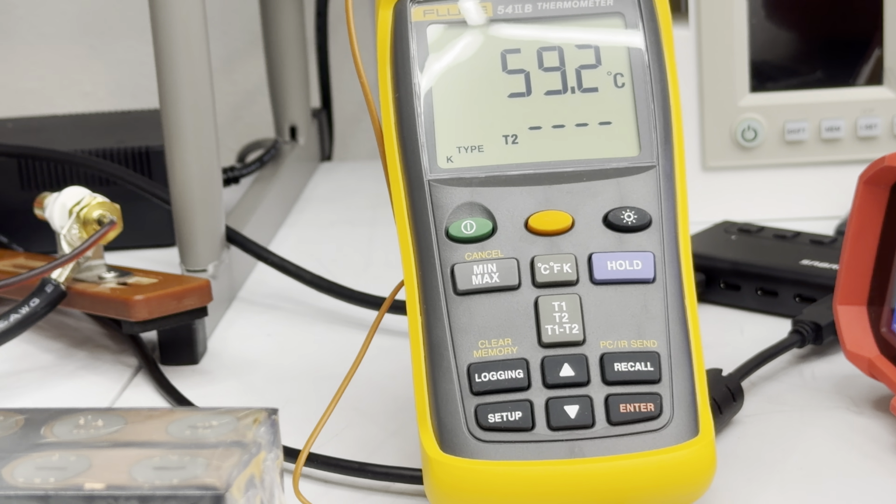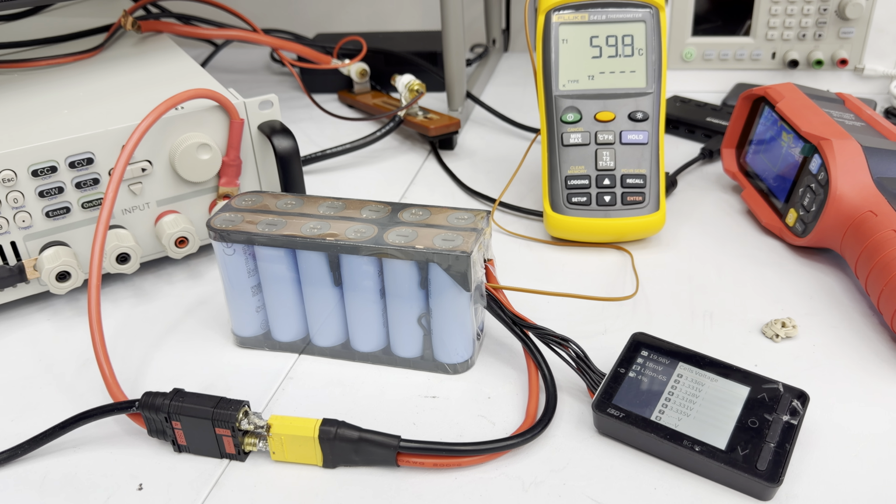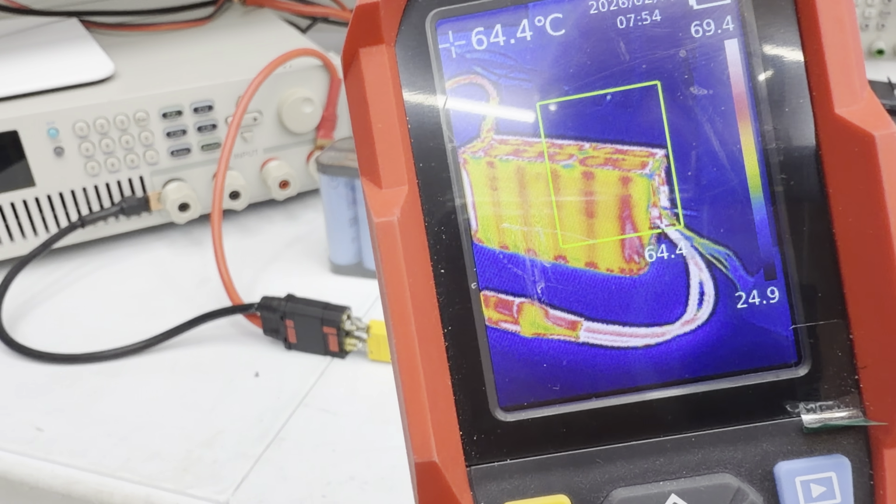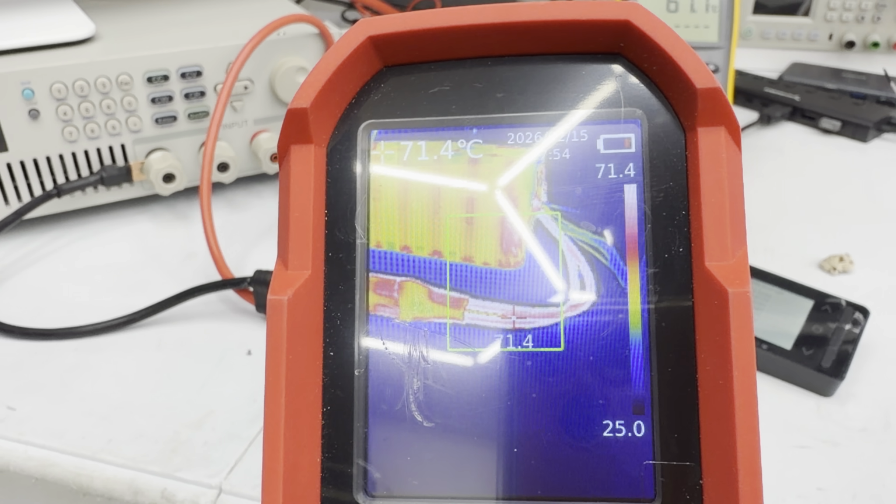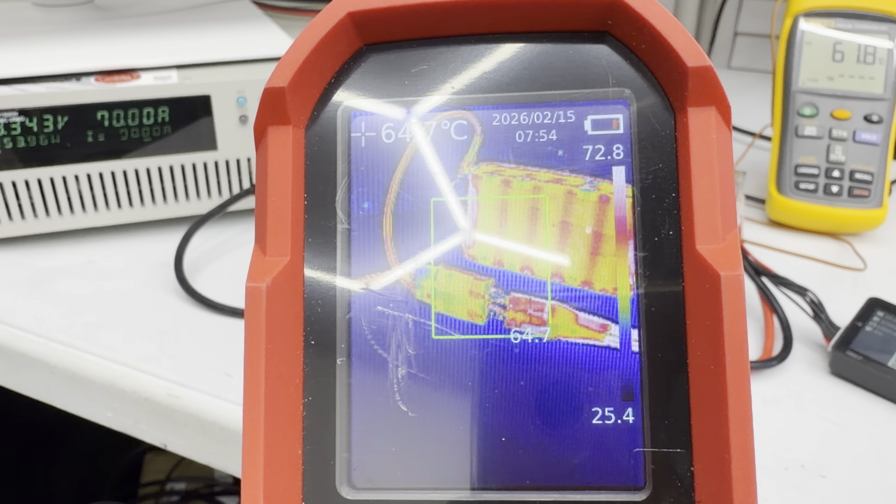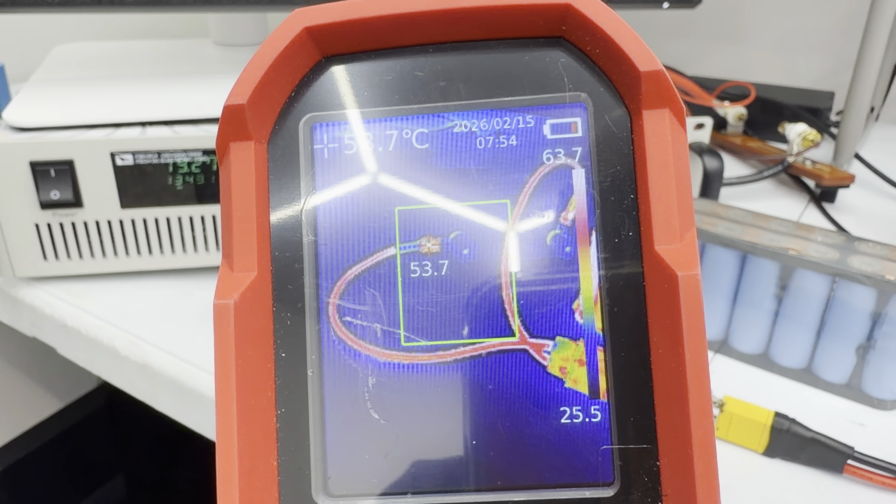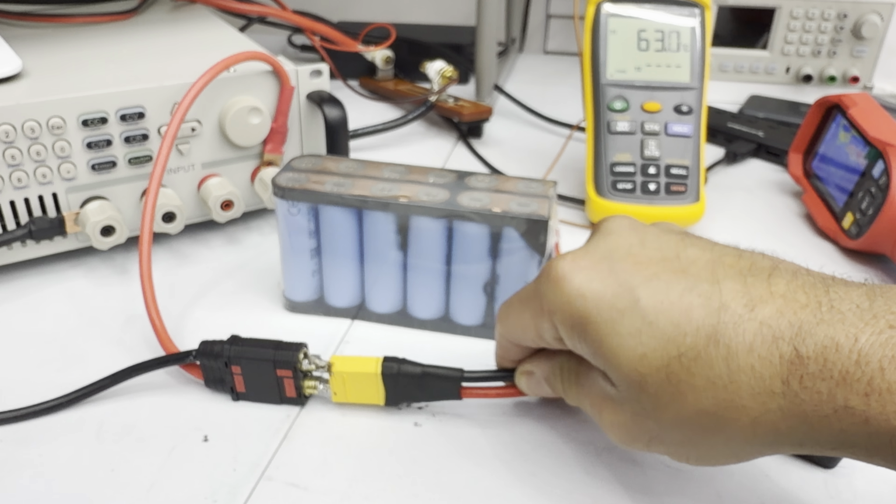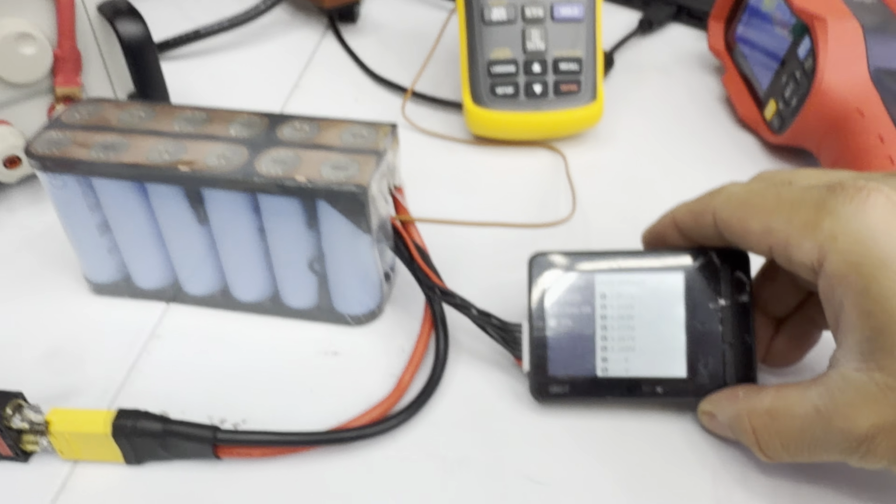Now we are seeing 60 degrees. Remember, this is continuous. This is great. Look at the numbers. Continuous current. Let me see what is the hottest point. The cables, 71. That cable is getting a little bit warm, but the pack is doing great. See, 70, I mean, you can touch it, no problem. That's not crazy. It starts sagging probably at that temperature.